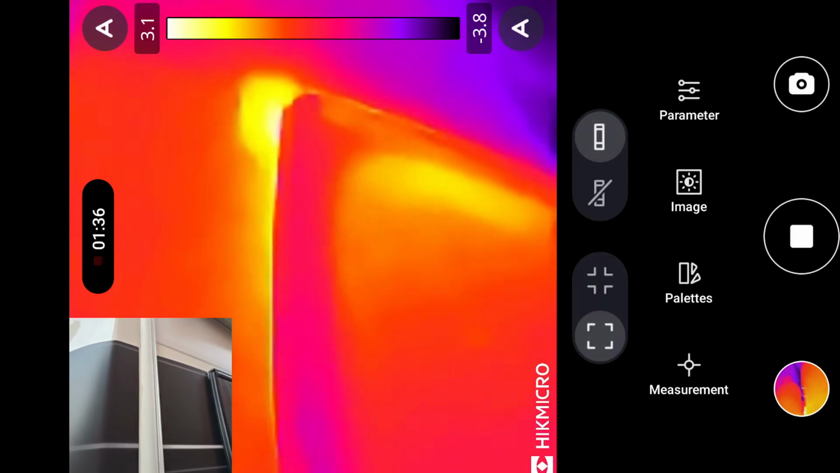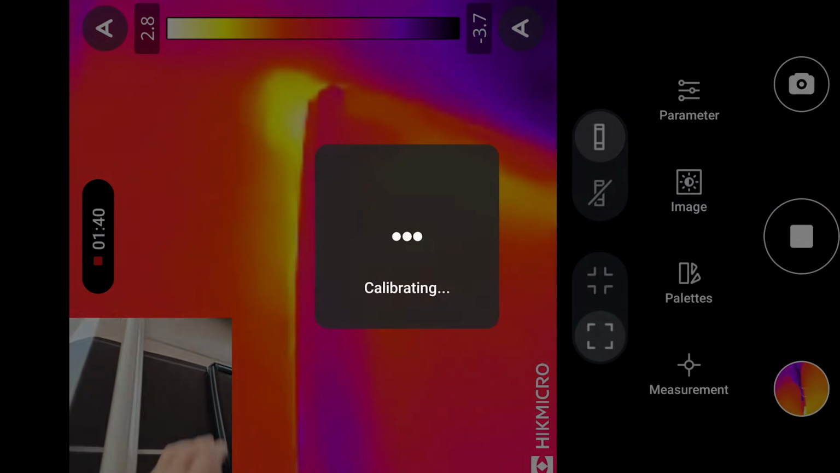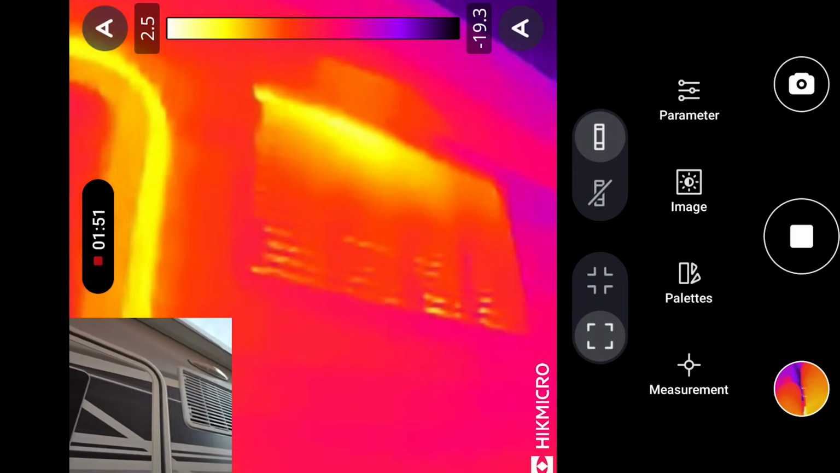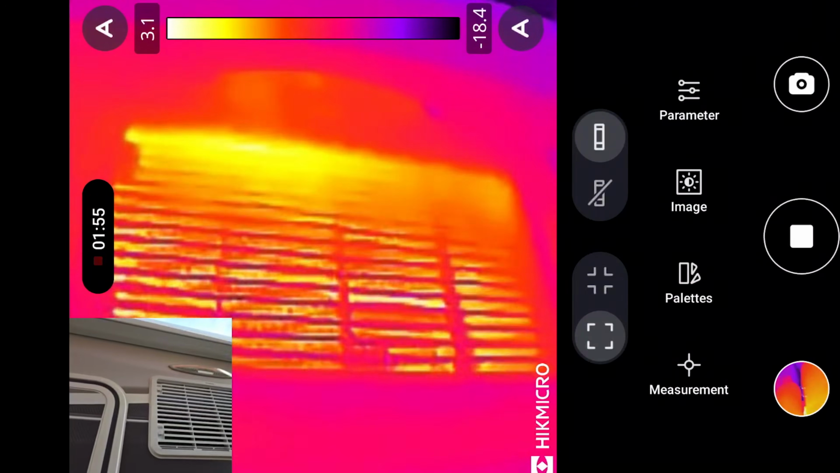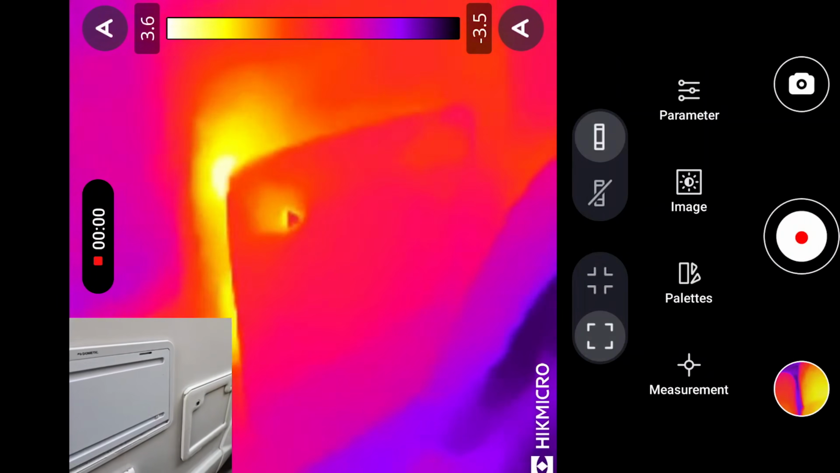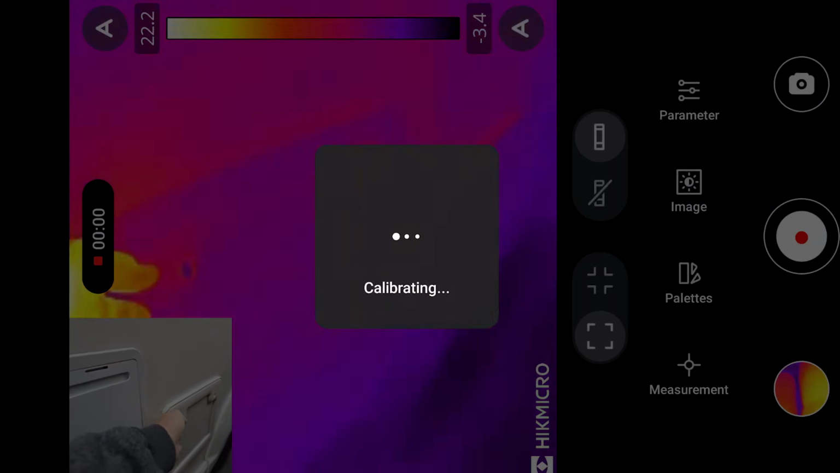It does look like there's a bit of heat escaping there though, doesn't it? On the top here. Here's the fridge vent. Yeah, definitely some heat escaping there. Toilet set hatch. A little bit coming out there.